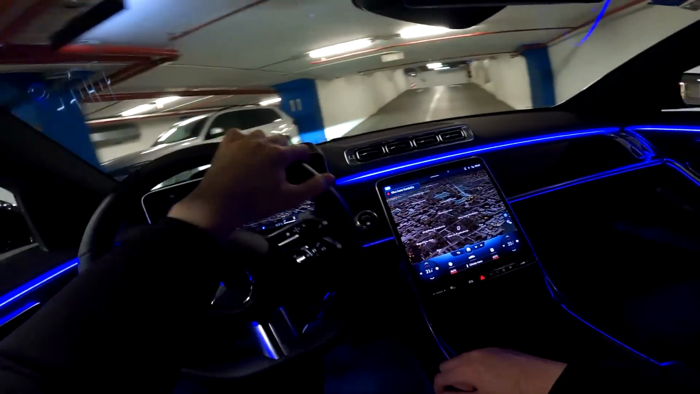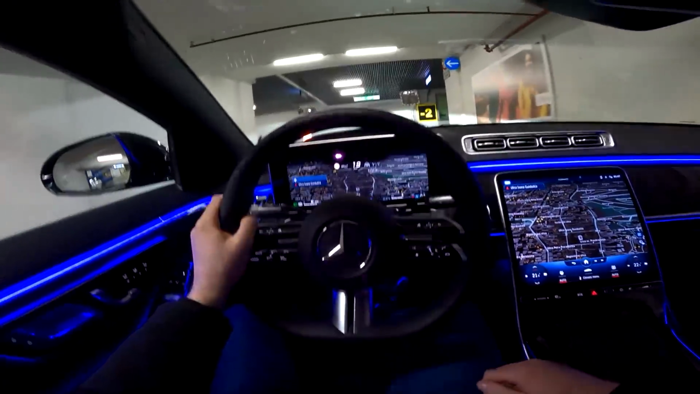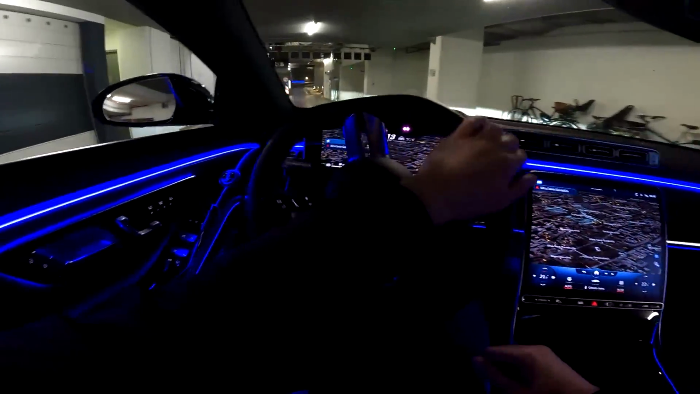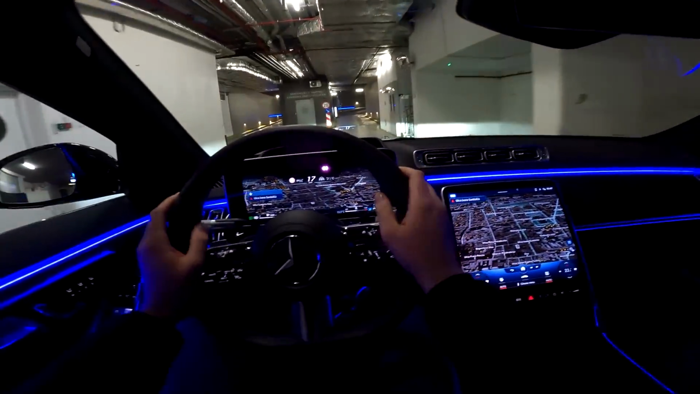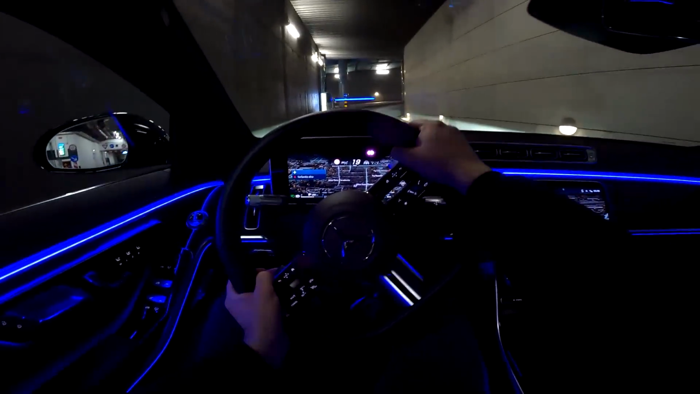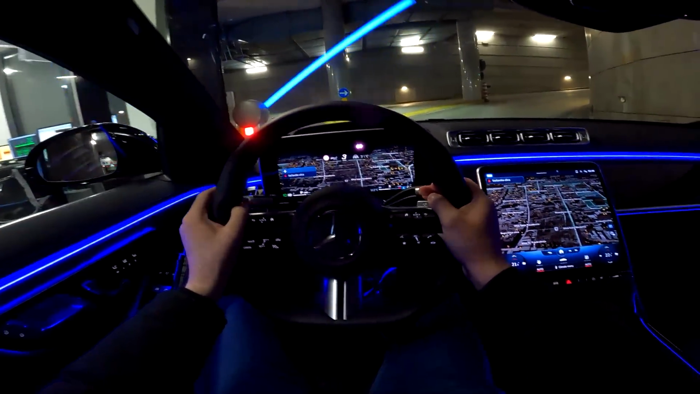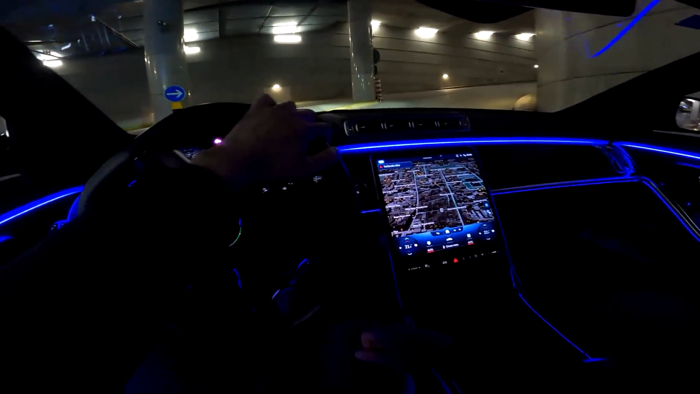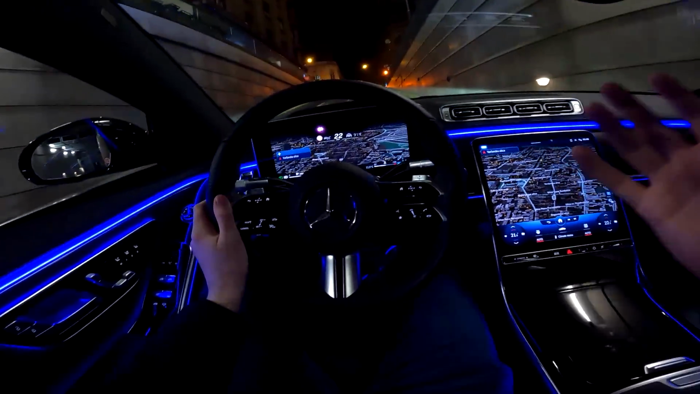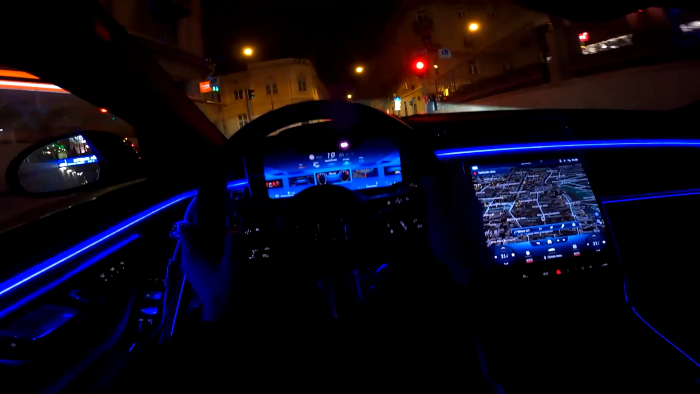And maneuvering with this car is very easy. And why is that? Because this particular model does have the rear axle steering. What it means is the rear wheels go up to 10 degrees into the different direction from the front wheels. And that means that the turning circle is reduced by 2 meters. So this car has the turning circle similar to the Mercedes A-Class. So that's really impressive for this kind of car to have something like that.